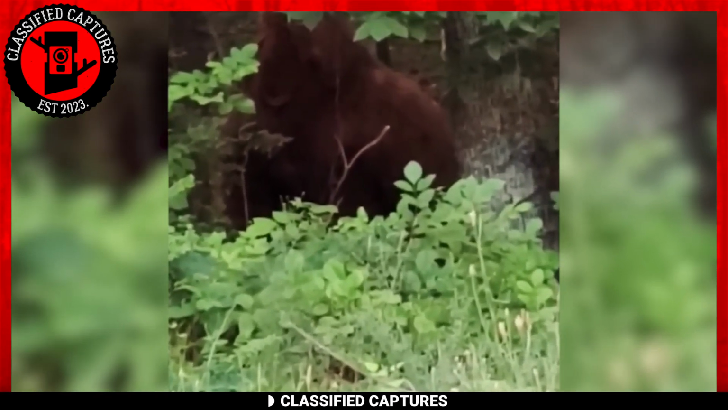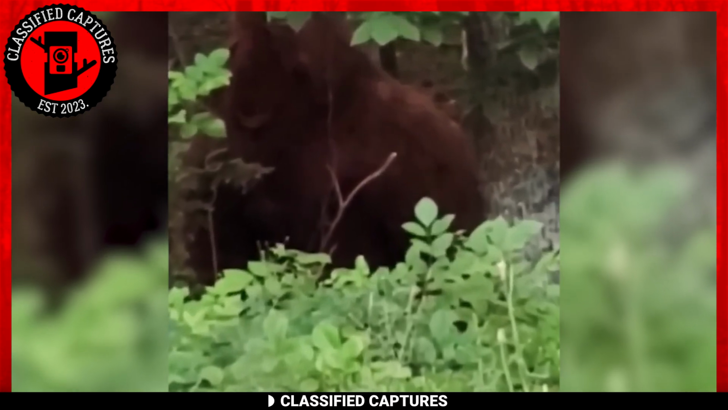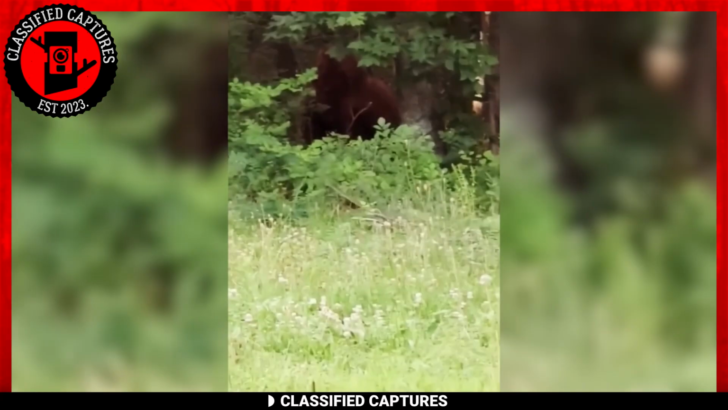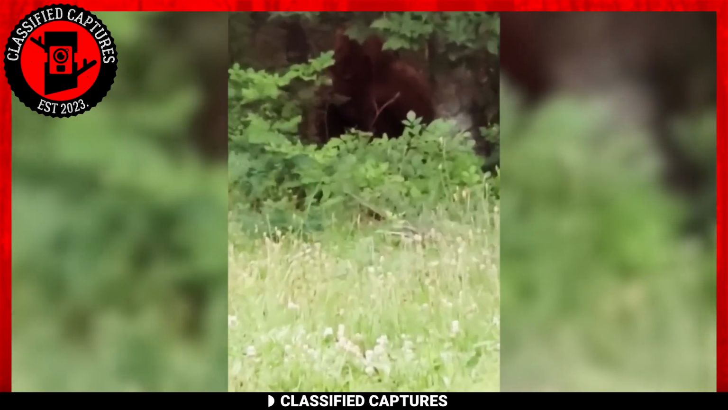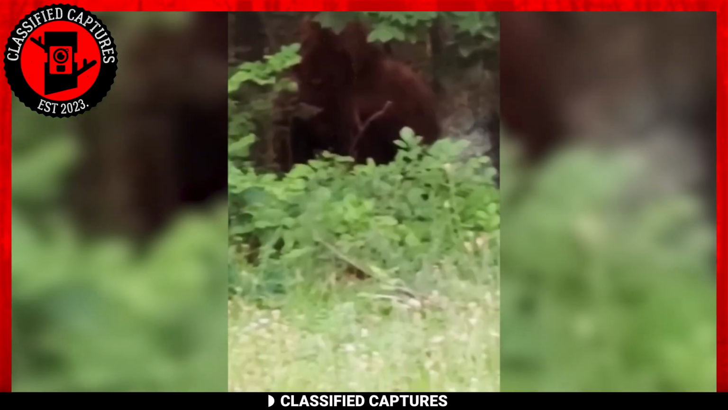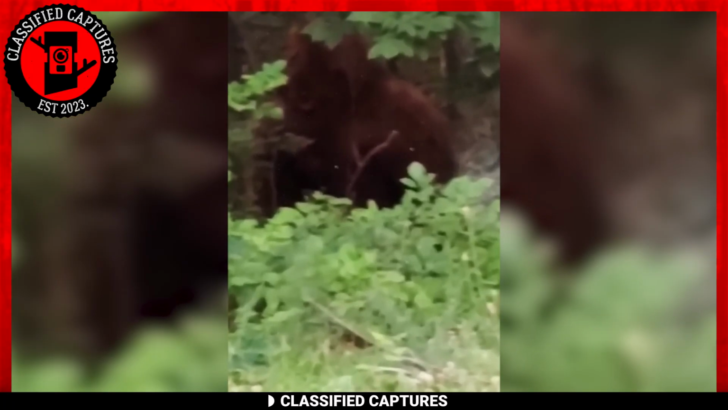The creature has a large body frame and brown fur and appears to have its back to the recorder. While it might initially resemble an orangutan, orangutans are typically found in trees, and this creature's size seems much larger. It doesn't make a move and remains perfectly still even while the uploader of the footage continues to record.